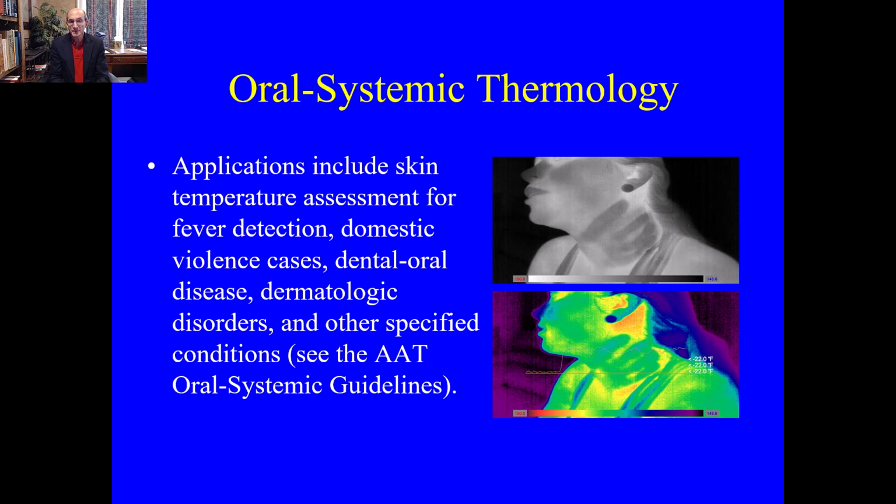Oral systemic thermology applications include skin temperature assessment for fever detection, domestic violence cases, dental oral disease, dermatologic disorders, and other specified conditions. There's quite a few of them. We refer you to the AAT Oral Systemic Guidelines.